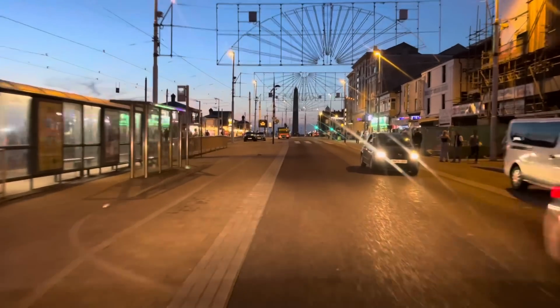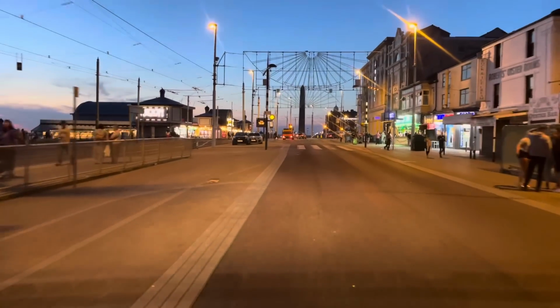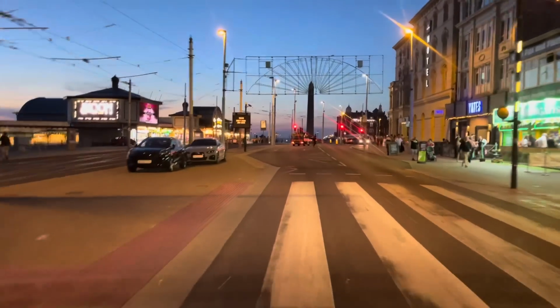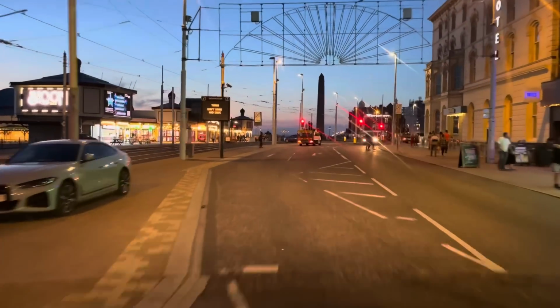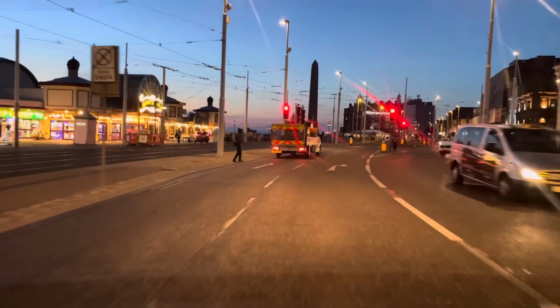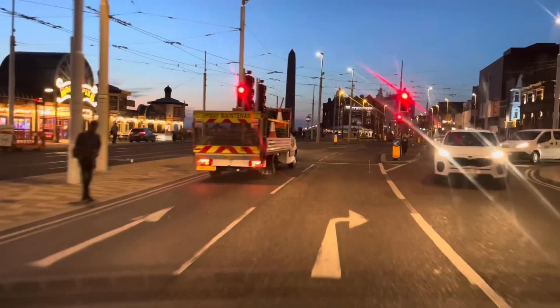Papa's Fish and Chips on the right hand side. I went in there, going back a while now. Shenanigans there on the right hand side. And then we've got Yates's and Feldman's in the Feldman's Arcade building there, the old music hall. North Pier on the left, of course. Straight ahead we've got the Metropole.